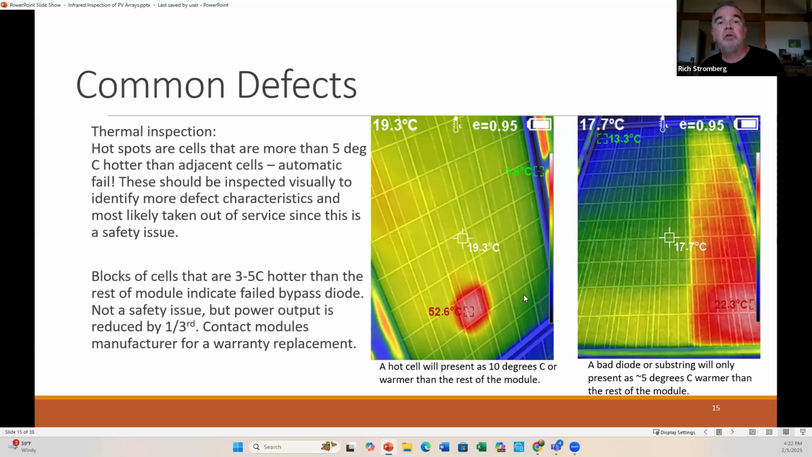That's something that we would consider a safety issue, and you really need to take that out of service. If your module's still under warranty, ask for a warranty replacement through your installer. But hot cells over time could continue to get worse, and so if they could get worse, we'd rather take those out of service. It's certainly not going to produce as much power, and we just don't want safety issues on solar arrays.